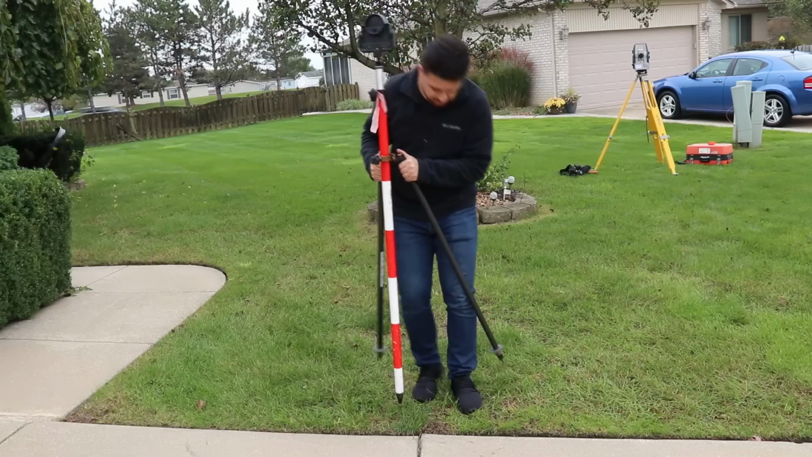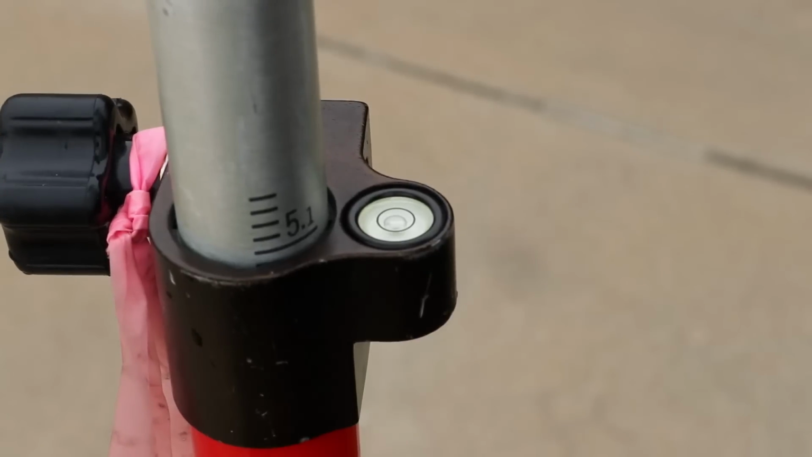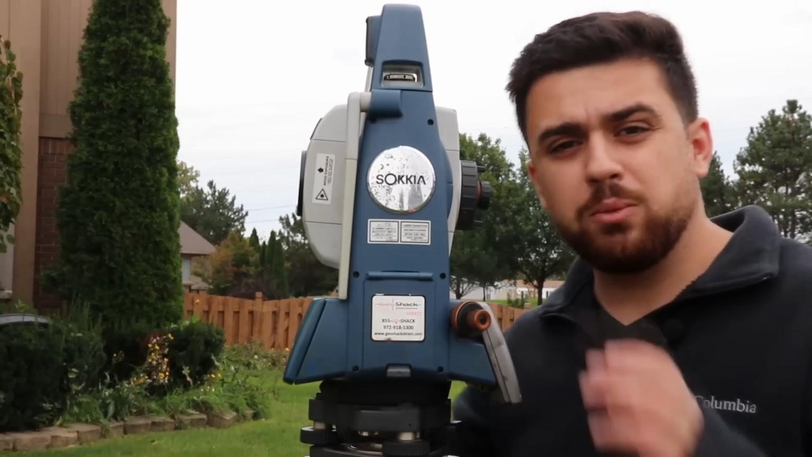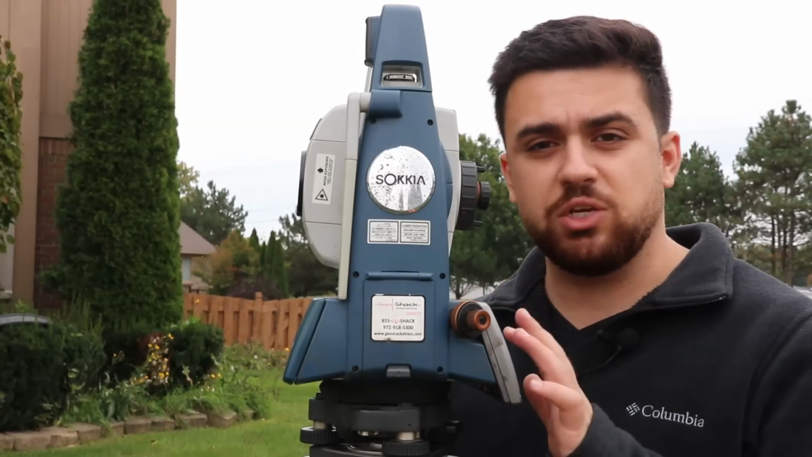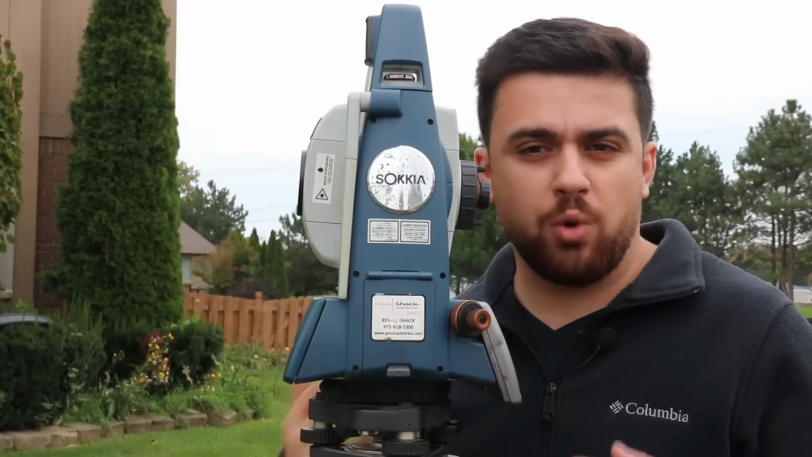Okay, and I'm going to set my back sight right here, make sure the bubble is in the center, and point it in the direction of the total station. Now I'm going to take a distance using the total station to the back sight, and using this distance, I'm going to then create my local coordinate system.